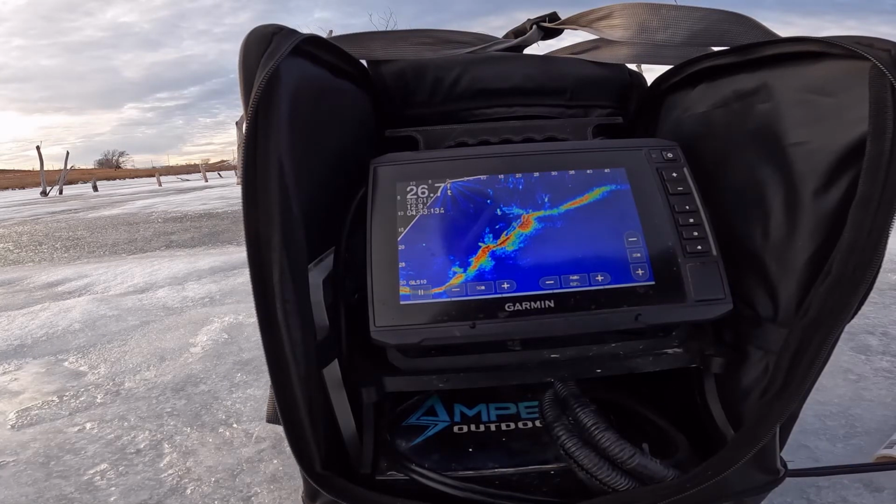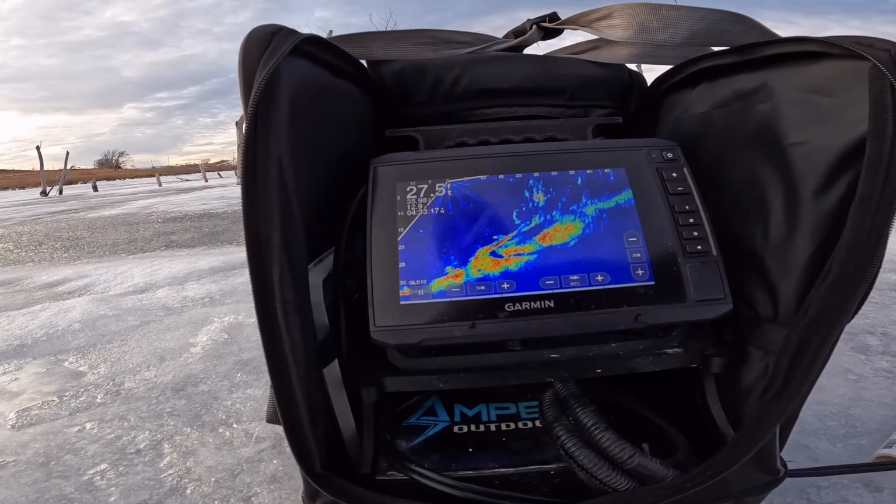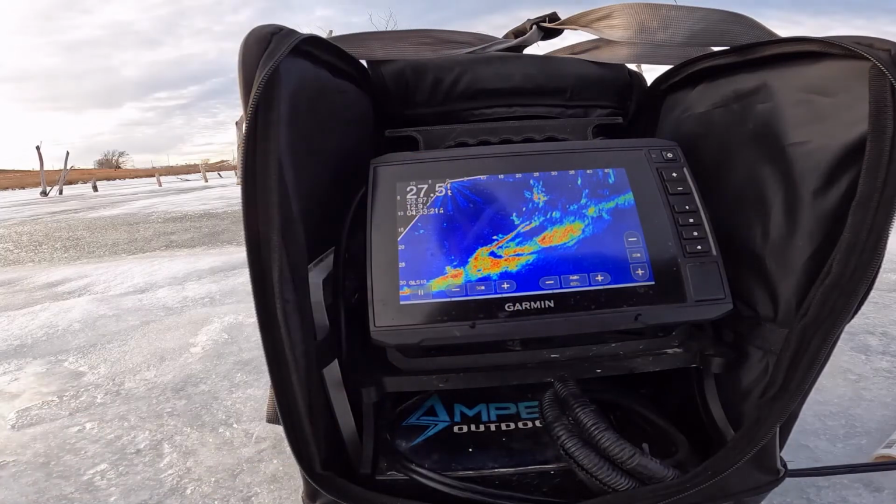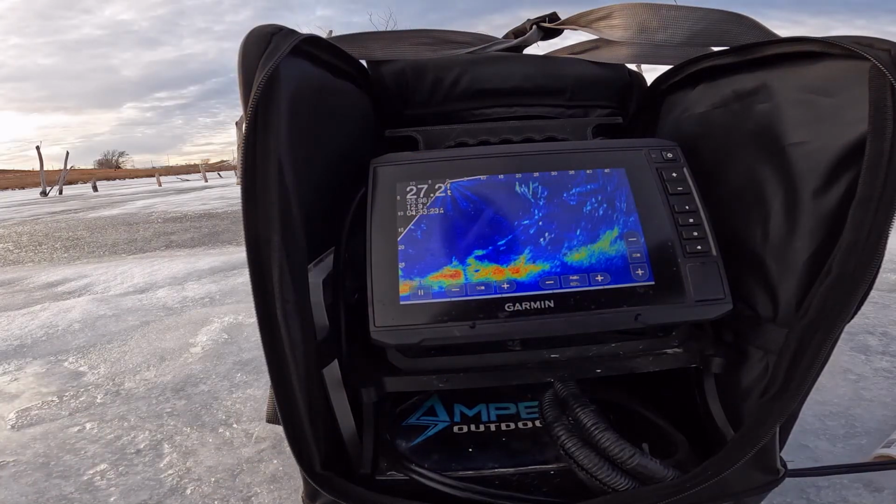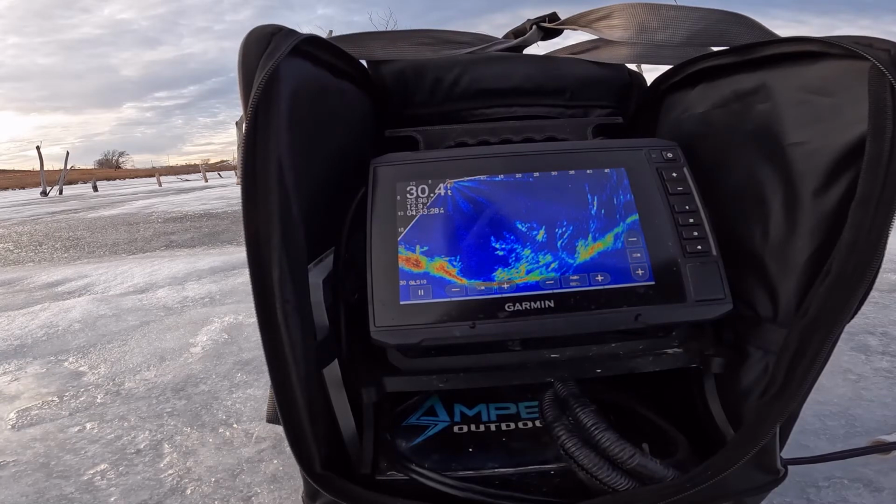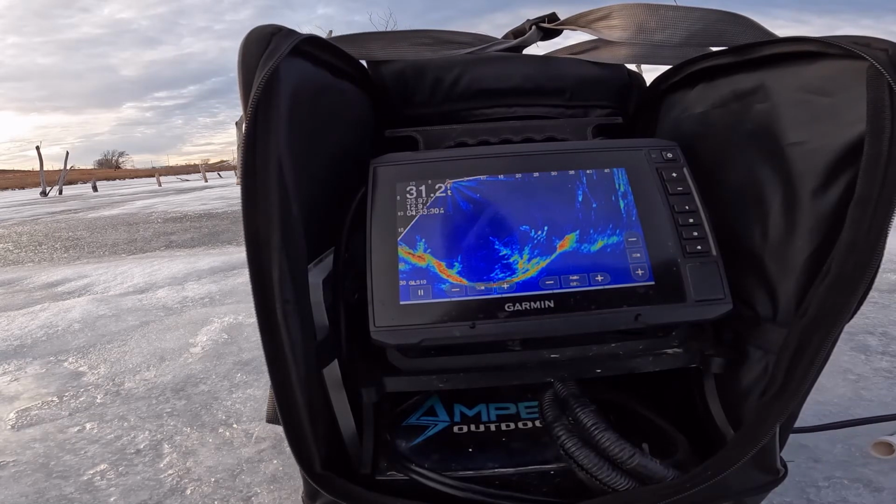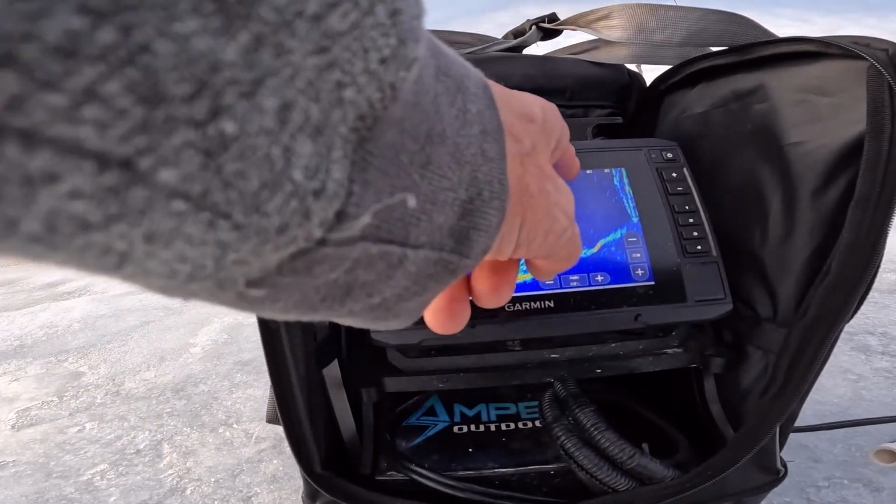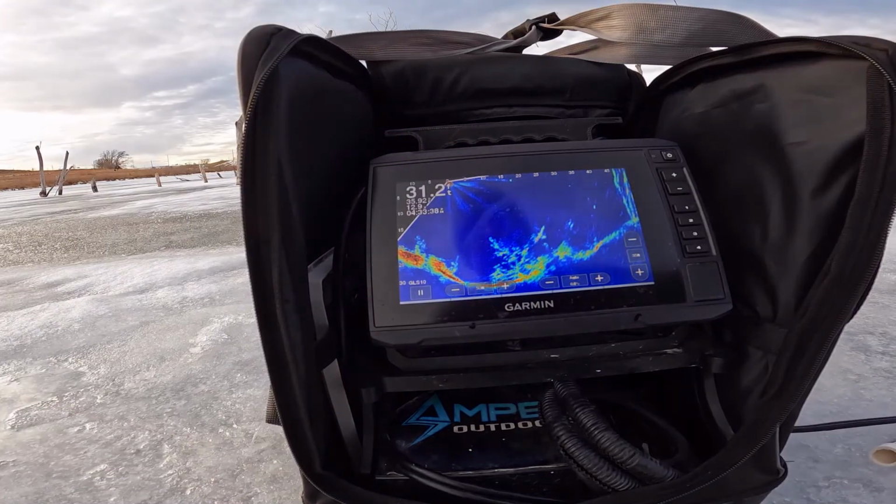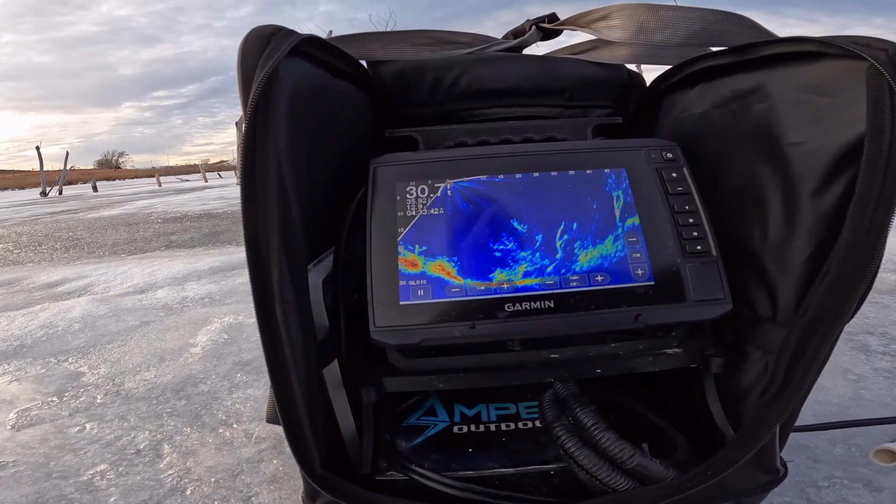As we spin around and look around like we did with the camera, but now it's underwater. You can see we're in 27 feet and it rises real quick on that edge right there to the right. Yeah, I'm not seeing anything that I want to fish. Those are fish right there on that edge at 30 feet away. You can see them right there. It's not what I'm looking for though, I don't think. Let's go outside these trees.